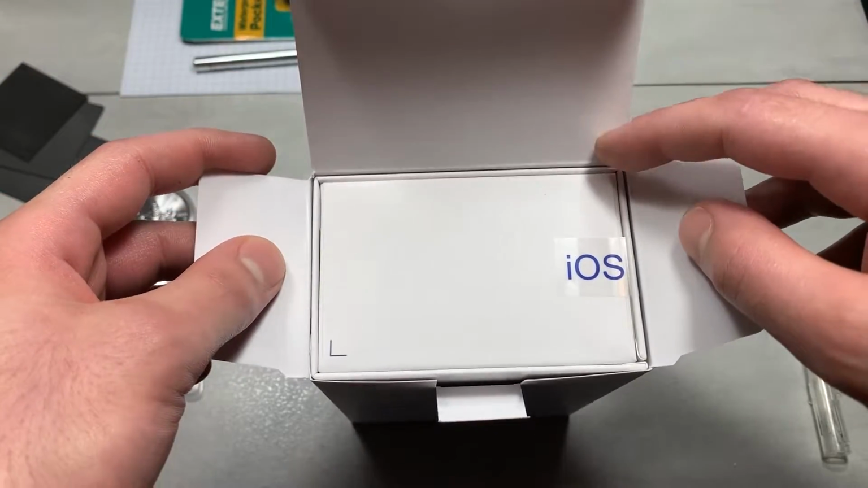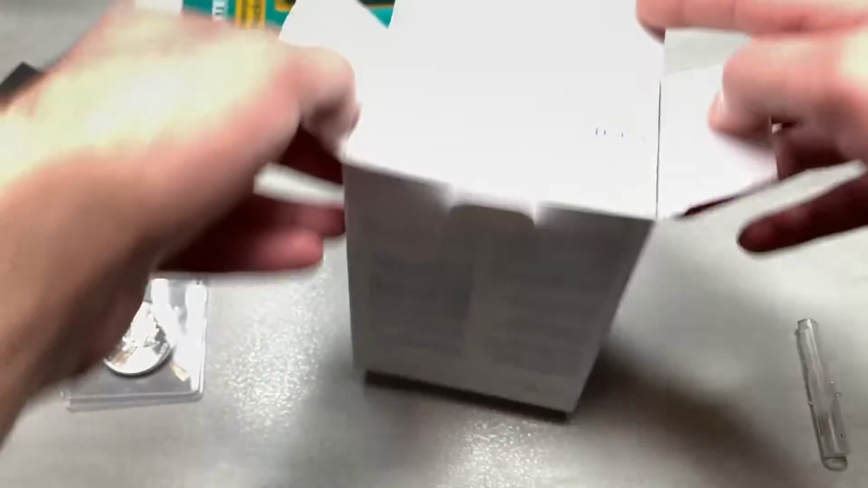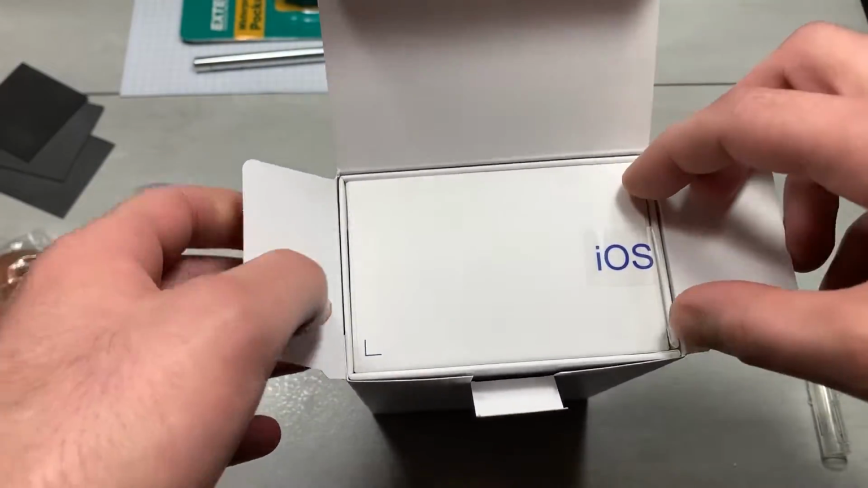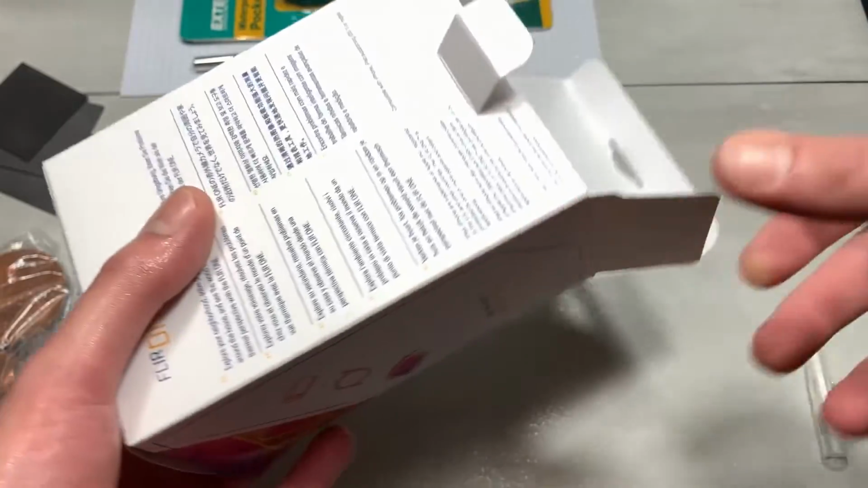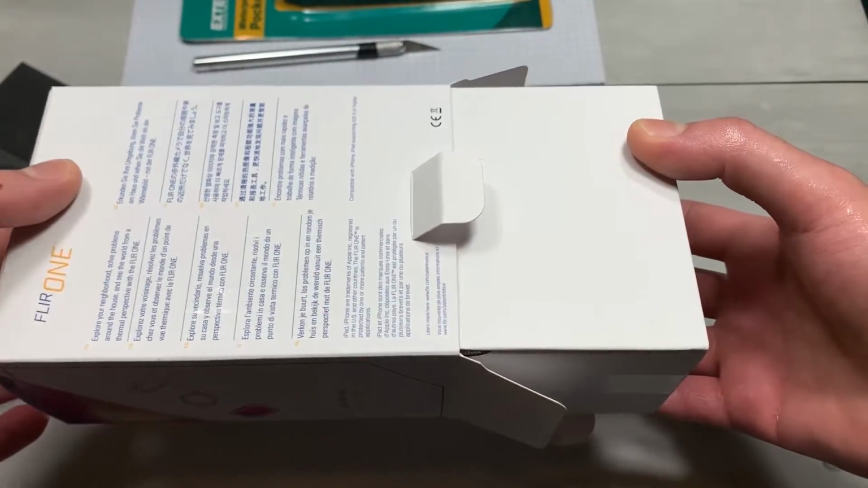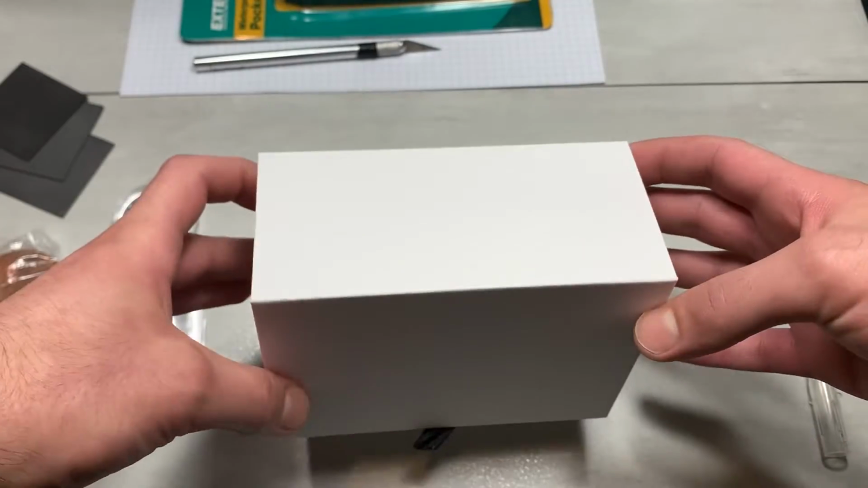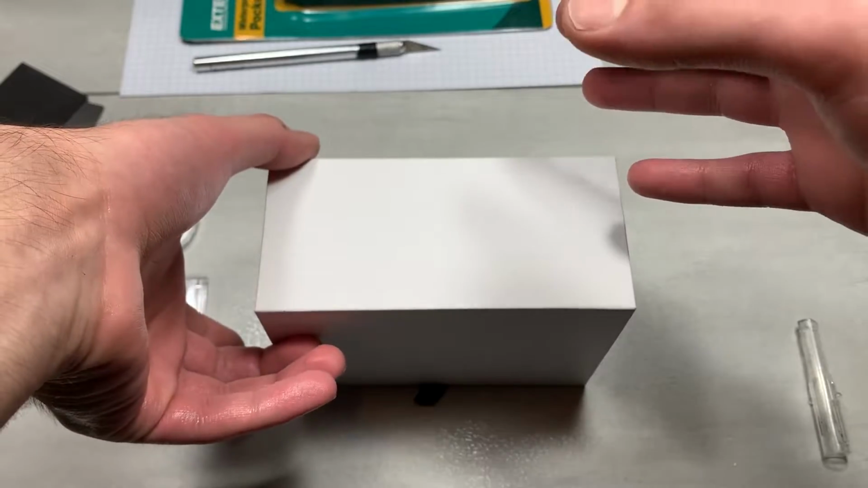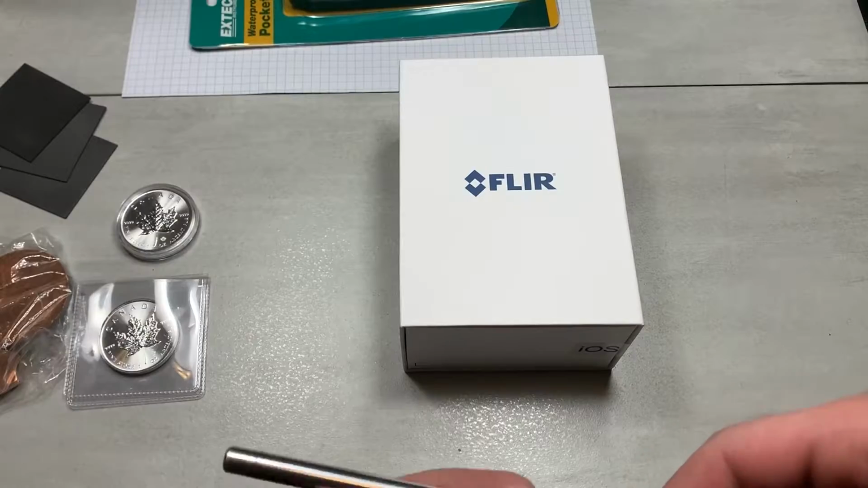So there's a product marker marking it as iOS, and a little arrow marker, and I'm assuming this is meant to slide out. My hands are really sweaty, as you can see, because I have 400 watts equivalent worth of lighting less than a foot above me right now. Wow, that was a nice package.